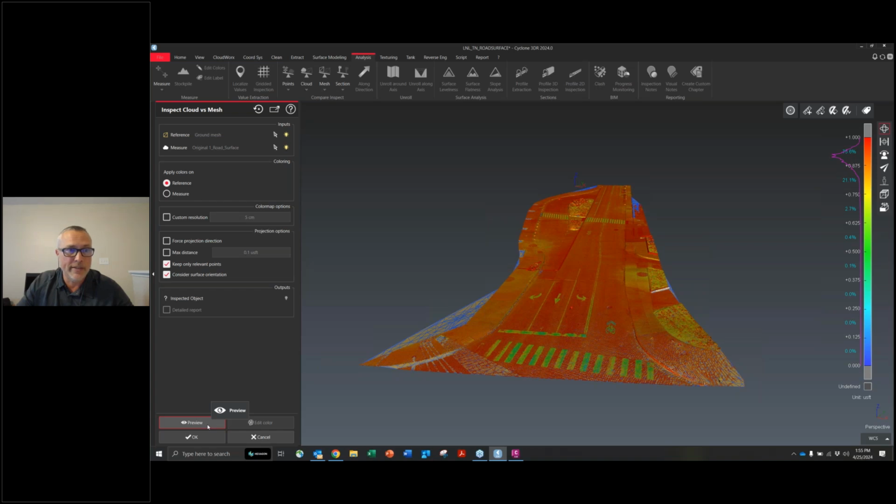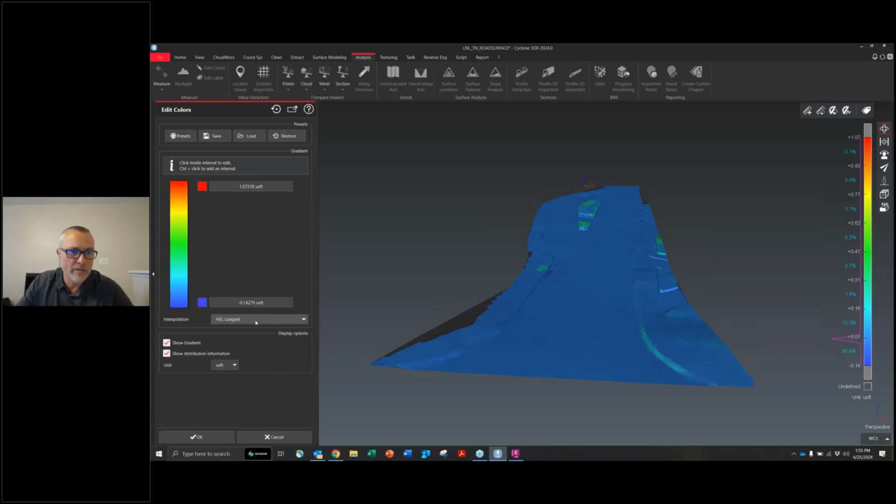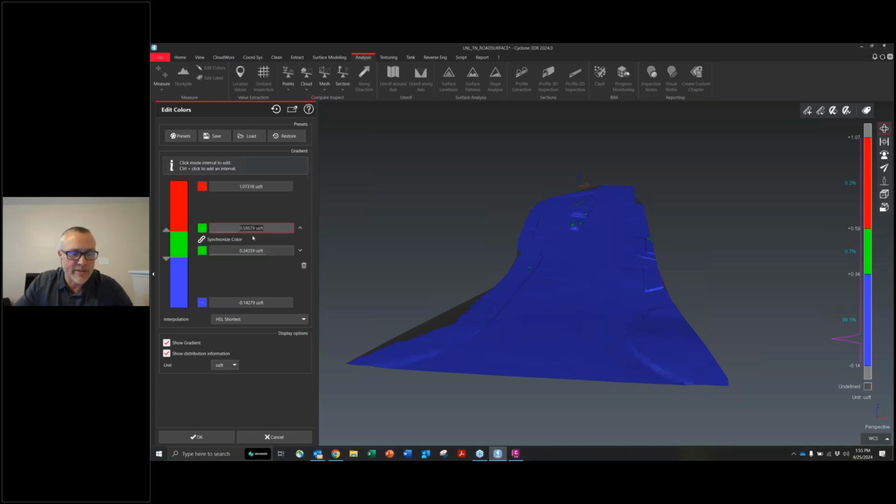Now, this could be really rough. I'm going to do this live for you. Basically, I've taken my ground surface and my mesh, and I'm just going to do a quick 3D comparison of this. Let's do regular steps. This is just a quick way, and let's say we're looking at our tolerances.